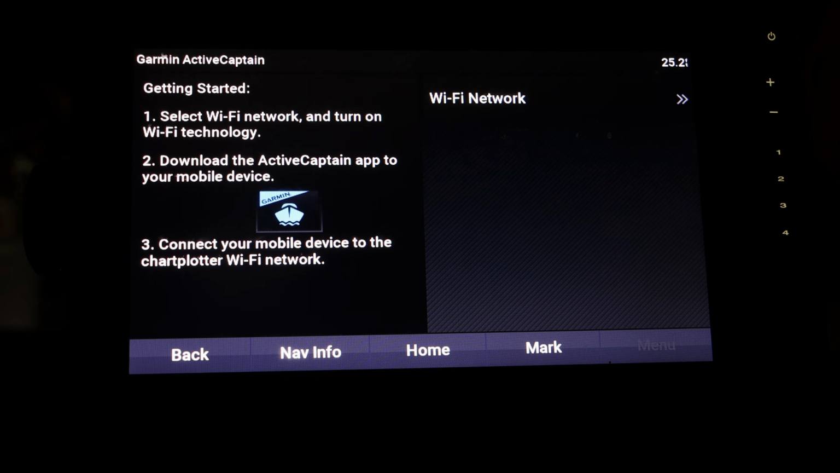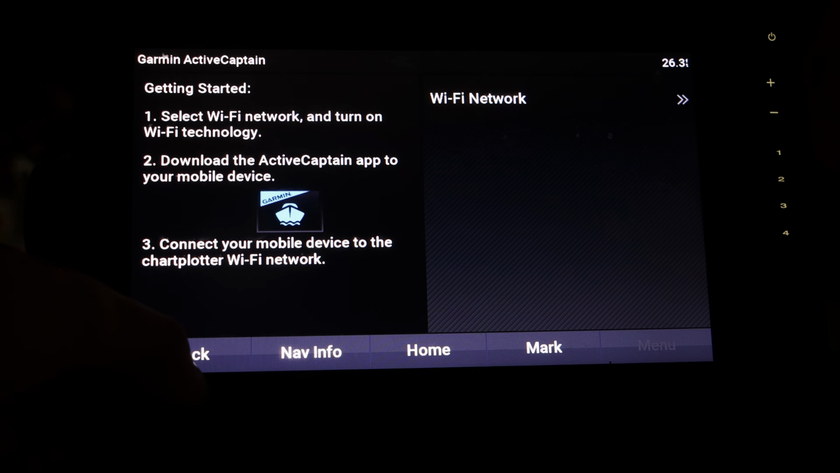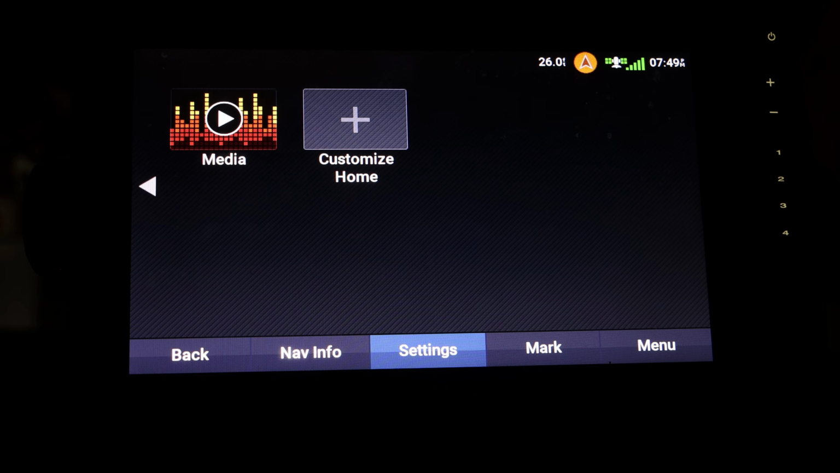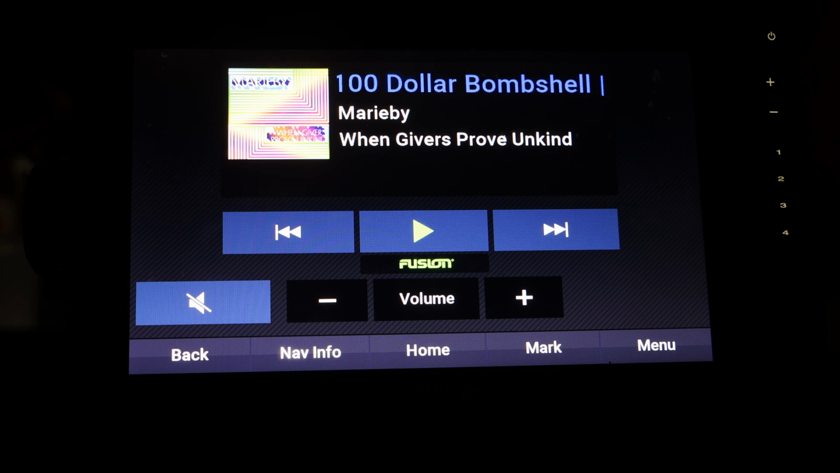Personally, I don't. I might set it up in the future, but part of fishing for me is kind of getting that peace and quiet and being away from technology and, you know, everyday stress. So I probably will not set that up. But that's how you would do that. Then over here, you have the media tab, which you can play music through if you have some speakers. I do not have any, so I can't really use this, but it's there.